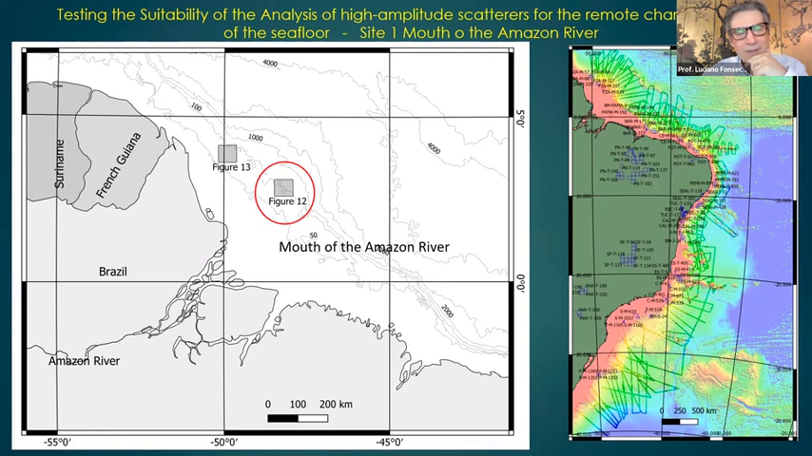So this is the mouth of the Amazon here. So I will show you some data from this area here, figure 12, and then figure 13 here. Okay, and so this was the area that was mapped in this project. We mapped the whole Brazilian coast, okay, with some track lines here, like following seismic lines there. Okay, so I use this data for this analysis.